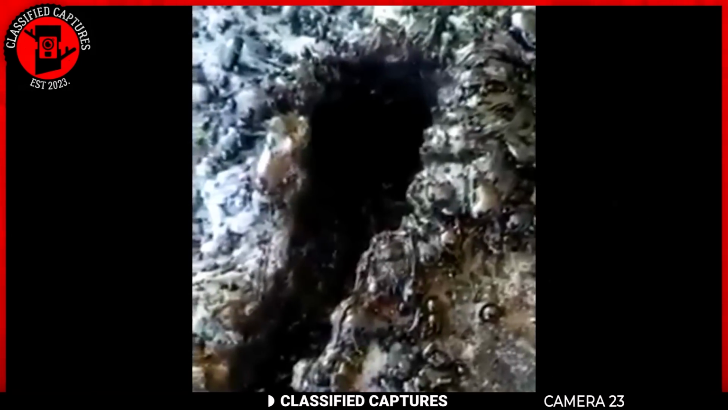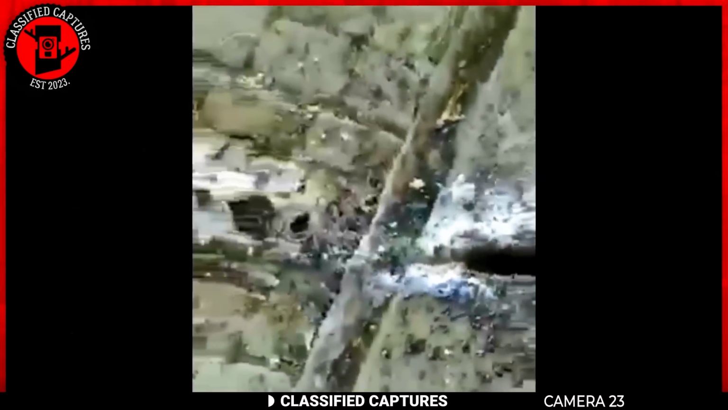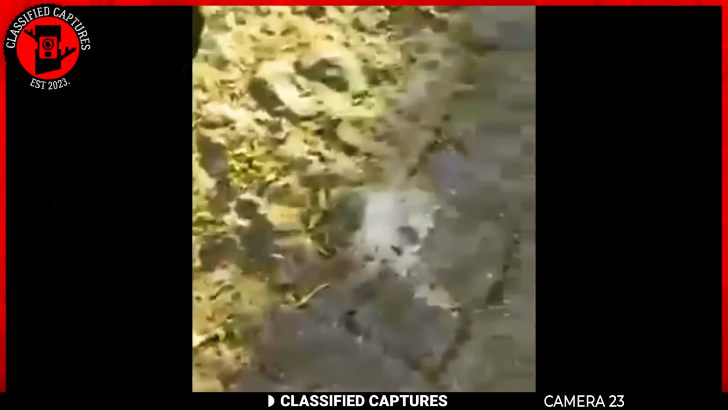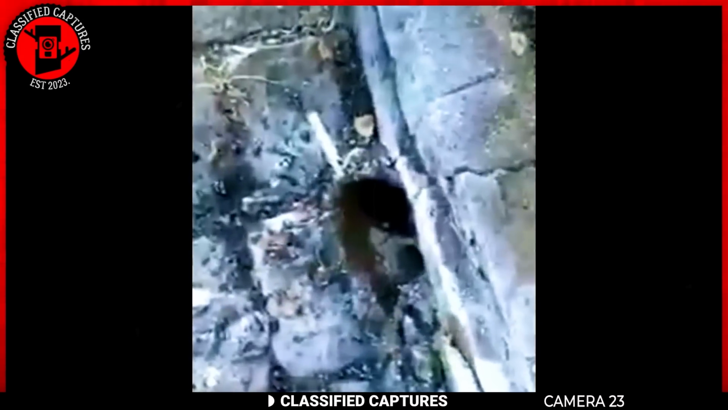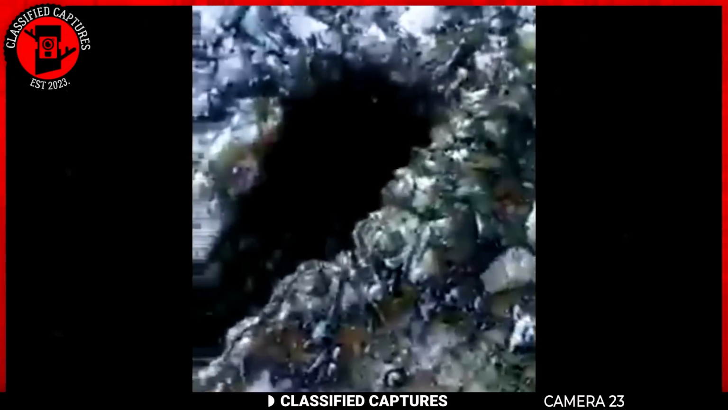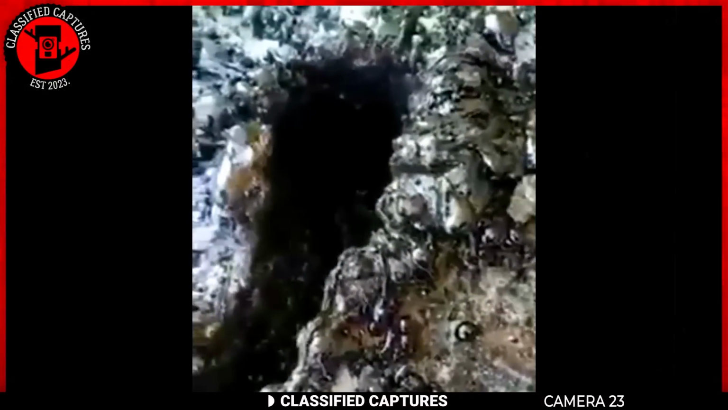The nature of these dents, coupled with the characteristics of the material, led locals to believe that whatever caused this anomaly descended from the sky. But what exactly could it be? Was it a meteorite, satellite debris, or an entirely different phenomenon? Perhaps aliens? Share your thoughts in the comment section.